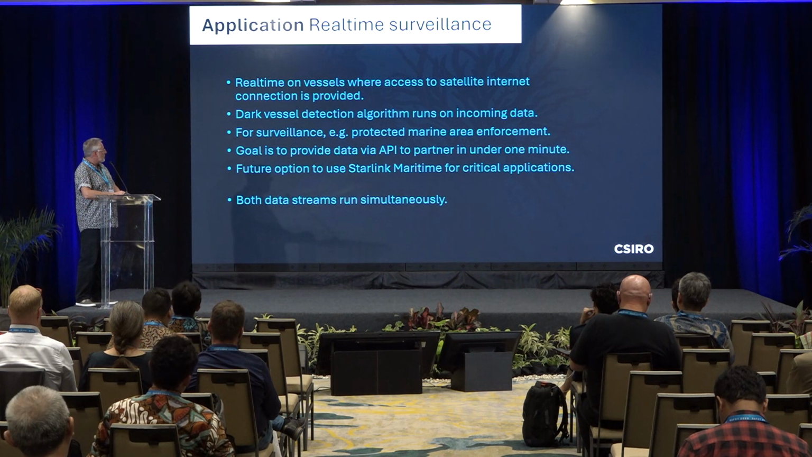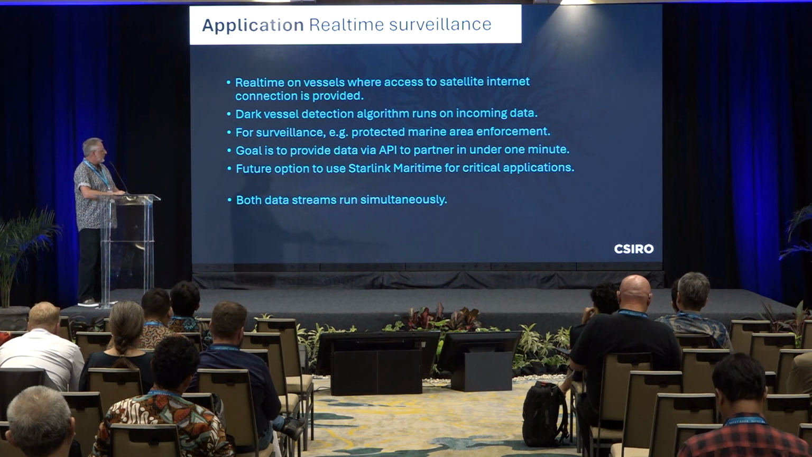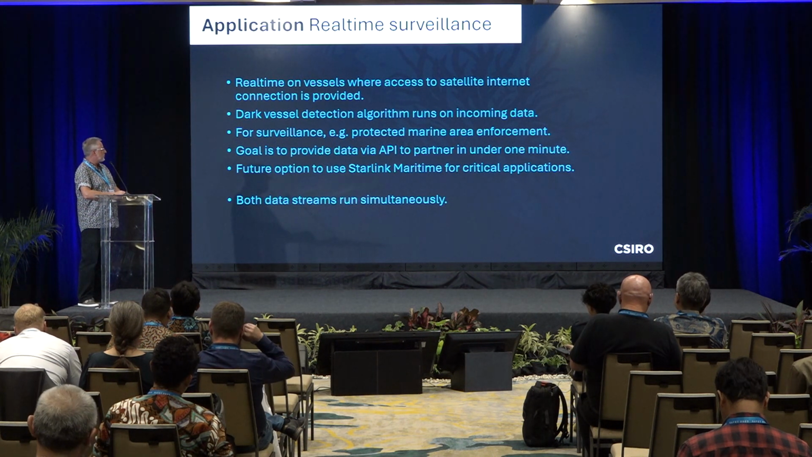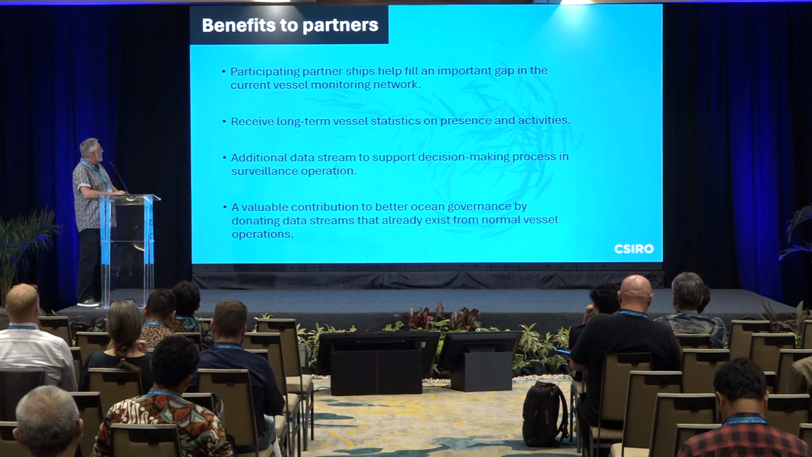We run the algorithm directly on the incoming data, and this is an application that's, of course, sensible for marine protected areas, for enforcement. We're trying to provide this data stream to partners via an API in under a minute. And of course, I think like everybody else, we're going to be trying to utilize Starlink where it's economically feasible.